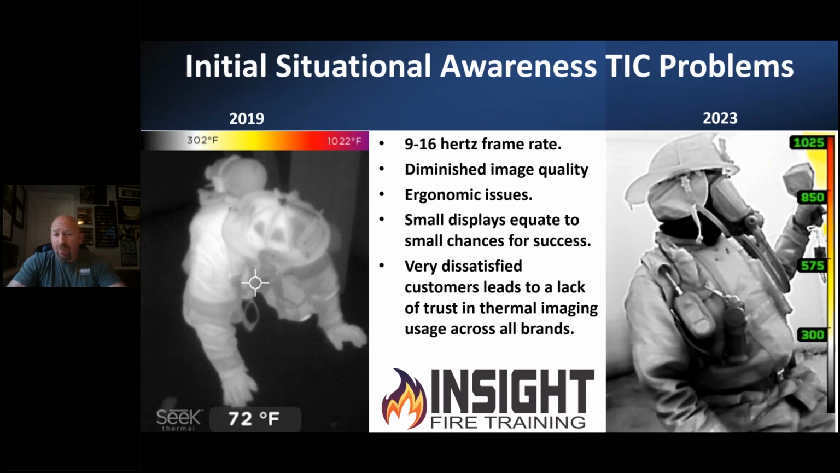The other issue with many of them was that the image quality was much less than what firefighters already had. So they got a newer device that was slower and also had diminished image quality. Some of them had ergonomic issues; they just were not easy to use. And then we had small displays, with the average firefighter having problems with eyesight, especially looking at something up close. It can be very difficult to see something like a small child's hand, foot, or the outline of someone's body. We need better displays: bigger, brighter, and higher resolution.